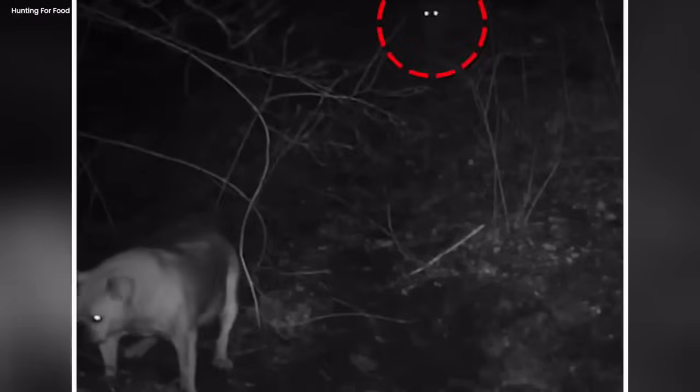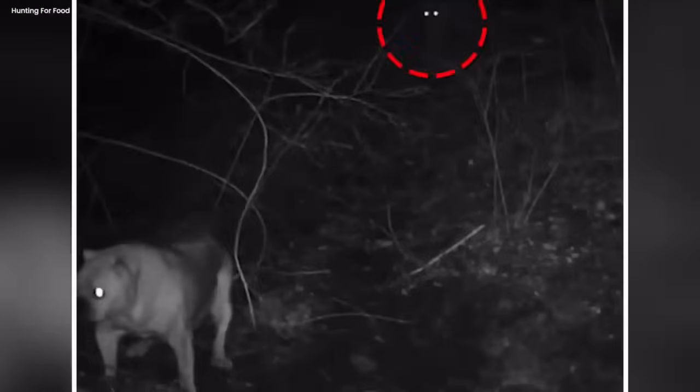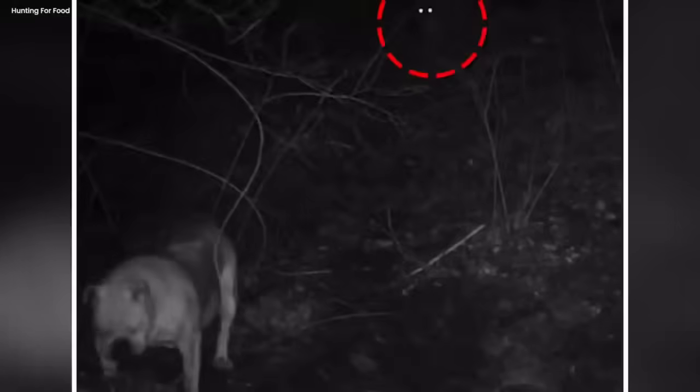Like a looming shadow, the eyes of the mountain lion fixate on the unsuspecting bulldog, waiting to pounce on the intruder. In a swift and silent move, the mountain lion leaps towards the bulldog, leaving the video's conclusion uncertain, whether the bulldog escaped or fell prey to the mountain lion's attack.